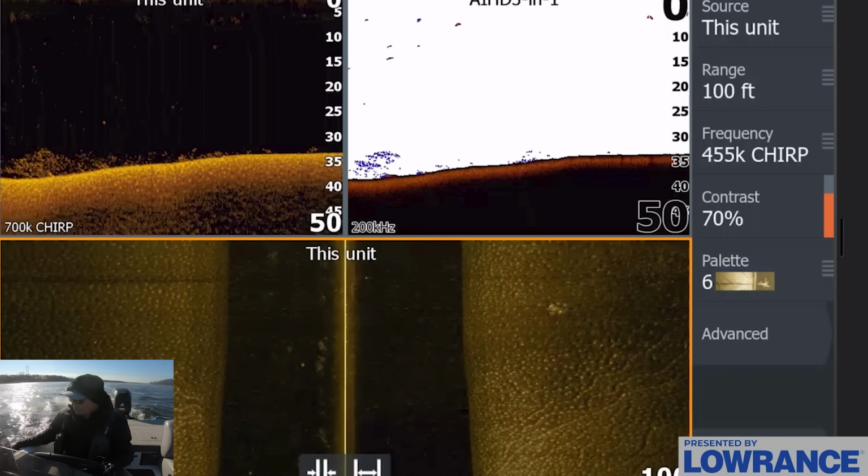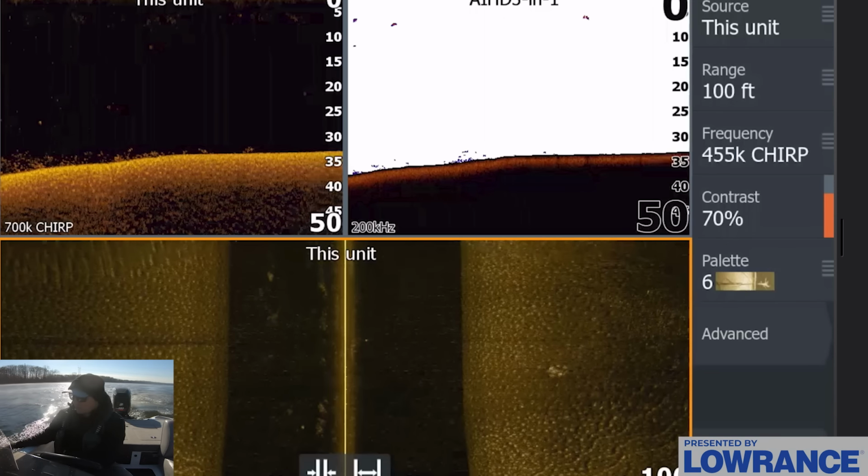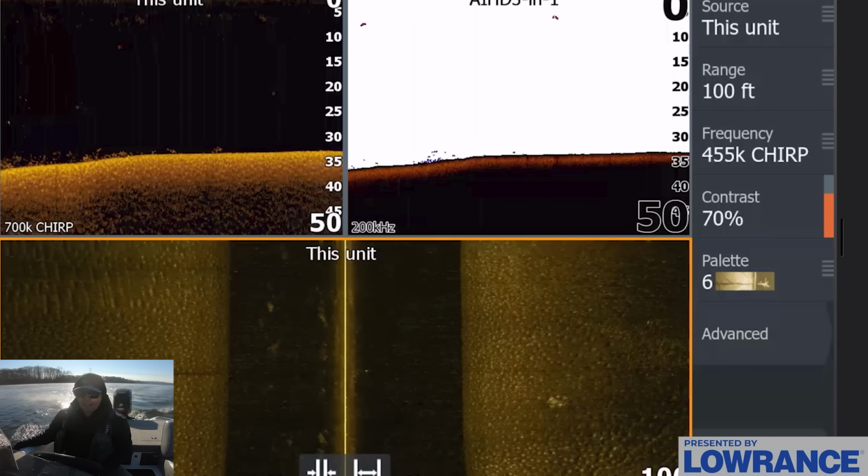There's all kinds of things we can fish, but I want to check this out first, and at least try to fish out here for some of these suspended fish first, because again, that's kind of what you're getting into the live sonar game for.